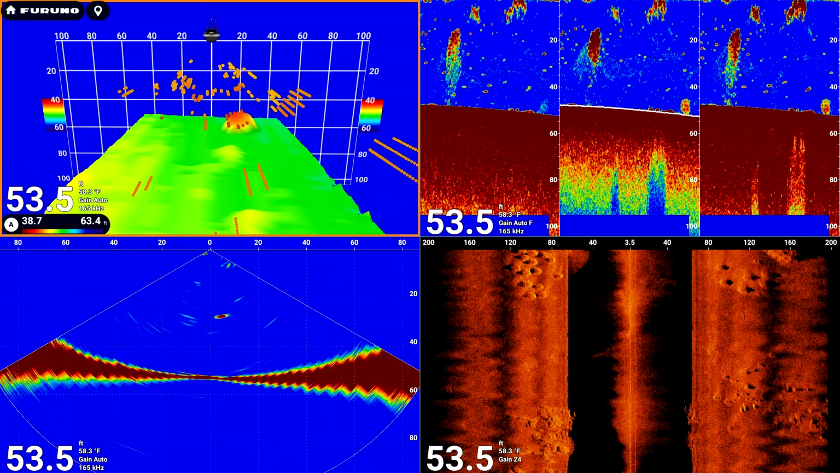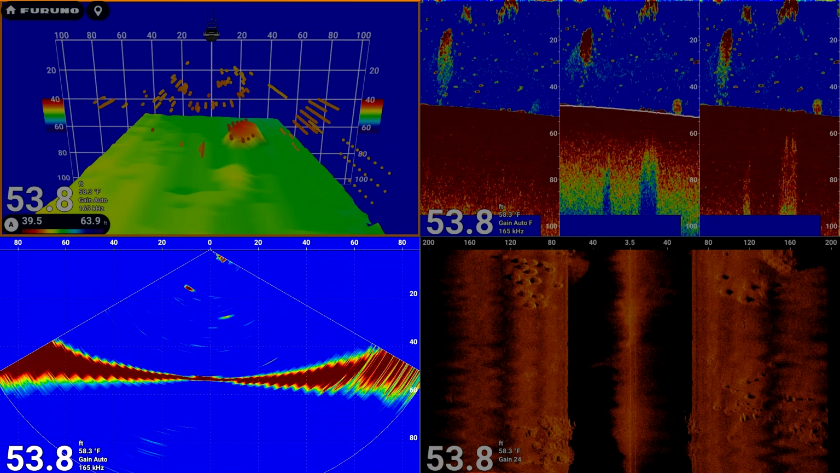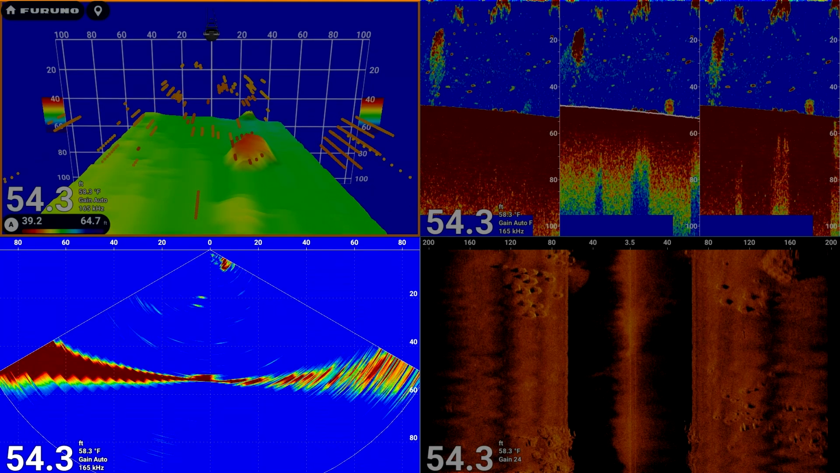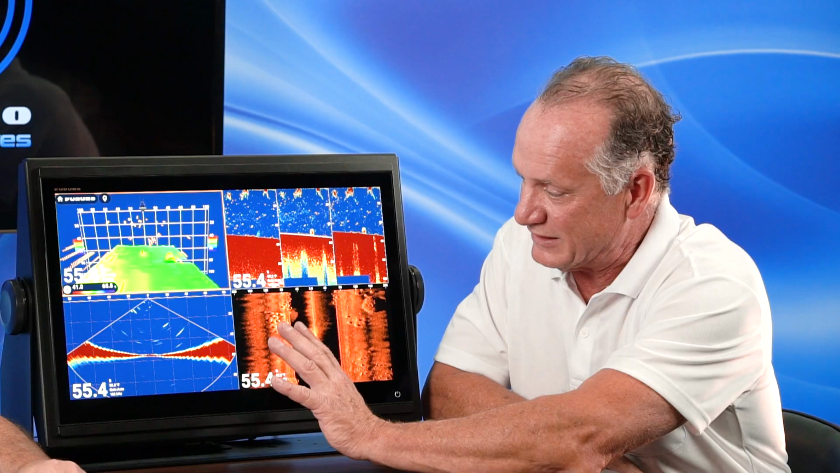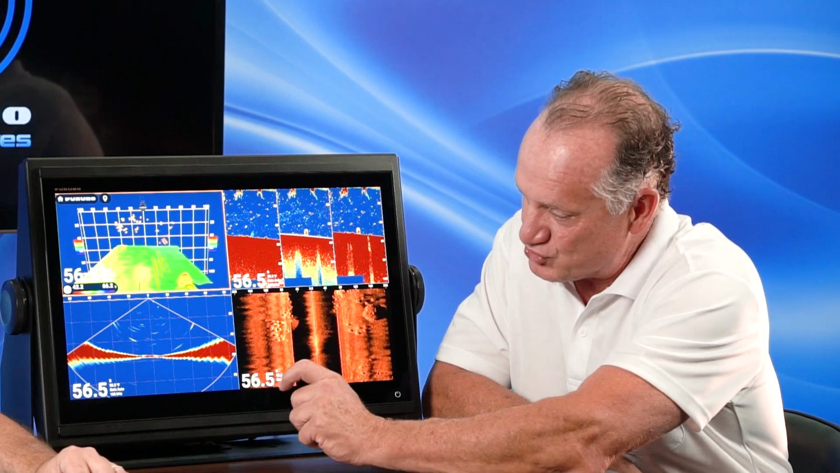There's also, on the lower left side, a cross-sectional view. And cross-section is kind of a 2-dimensional view, just showing you as you pass over fish species or bottom or fish on the bottom, you can pick up that in real time. It's kind of like an A-scope mode, but in a cross-section of 120 degrees. And it shows you where the fish are relative to your own boat. So explain to me what I'm seeing.